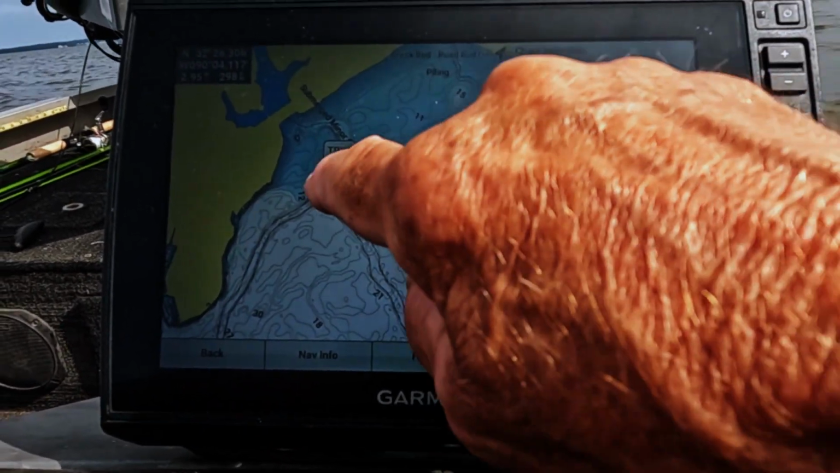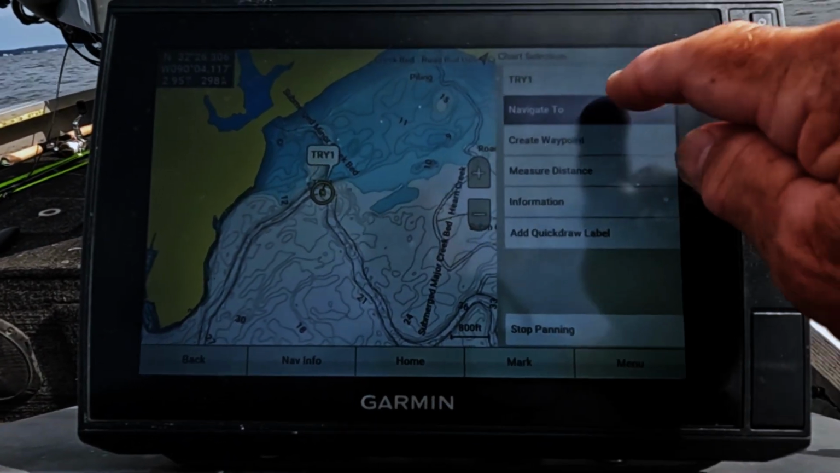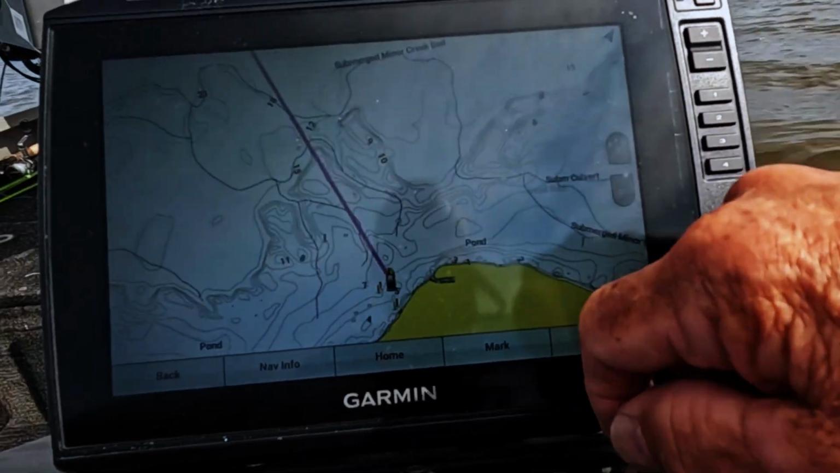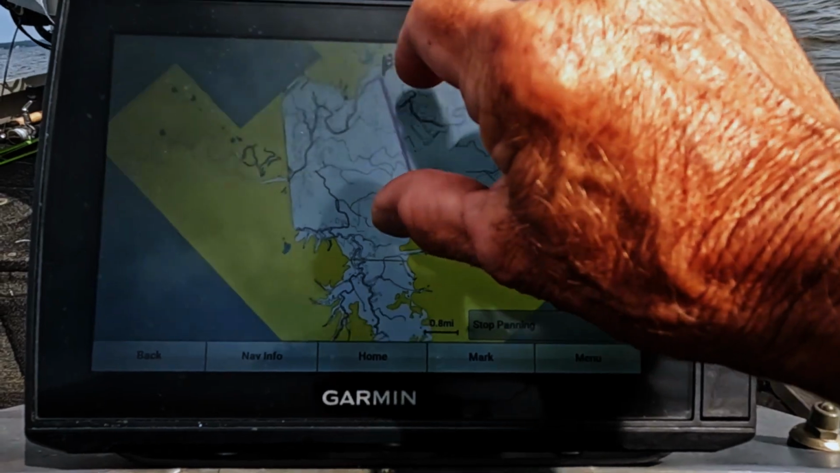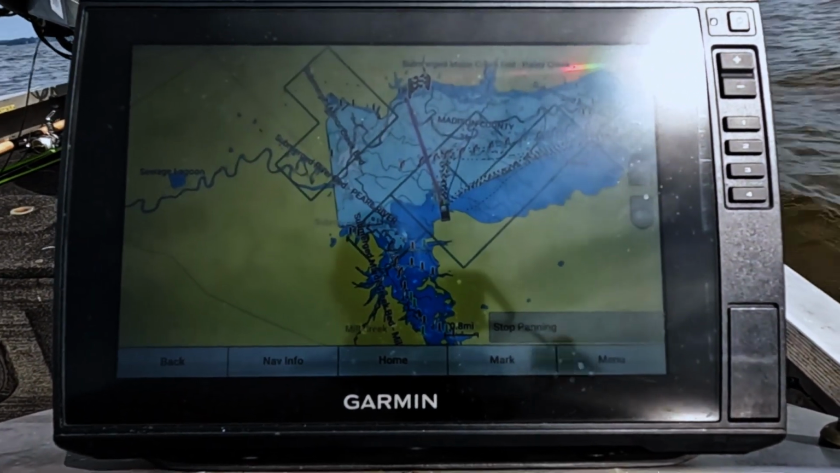So you don't lose it and can't figure out where you're going, click navigate to, and then click go to. It's going to make a route line straight over to that spot. You can't miss it now. So that's what we're going to do. We're going to run over to it real quick and take a look.